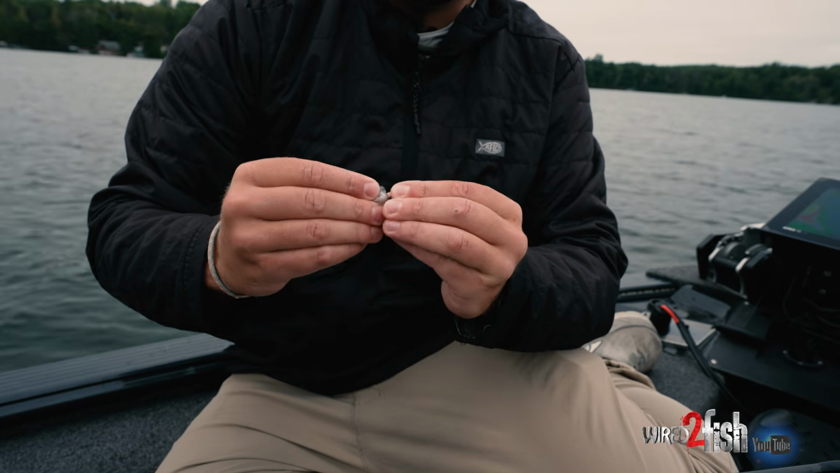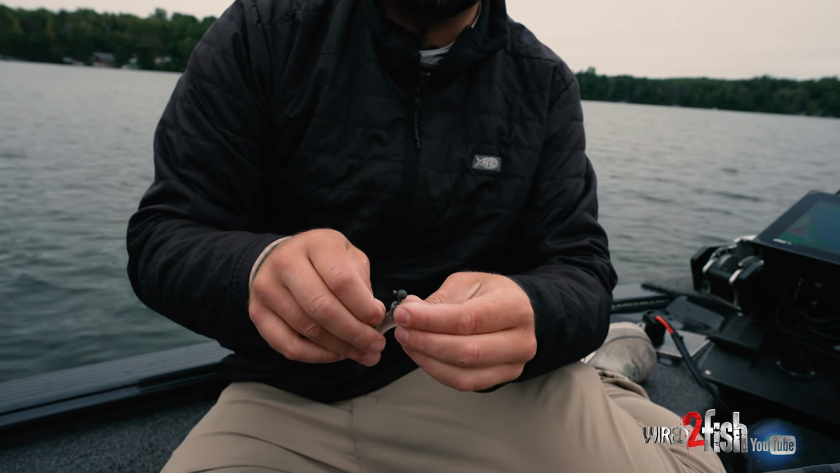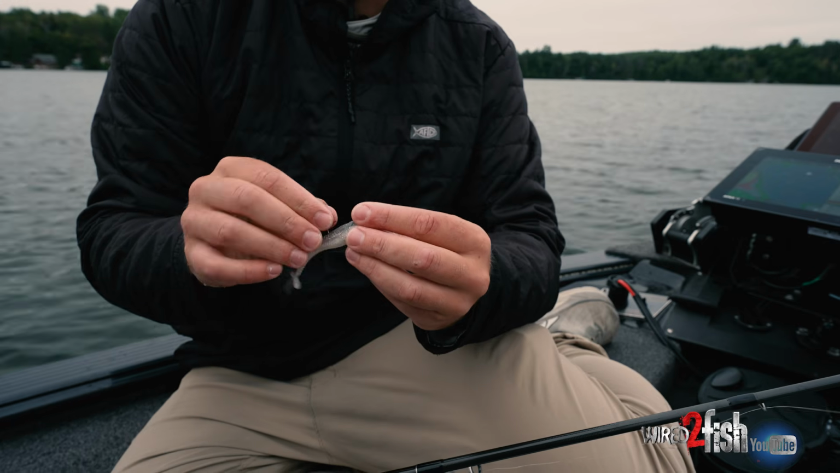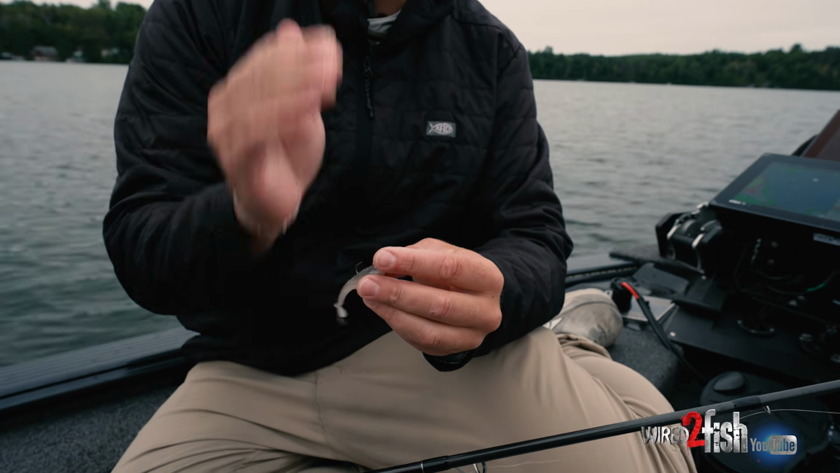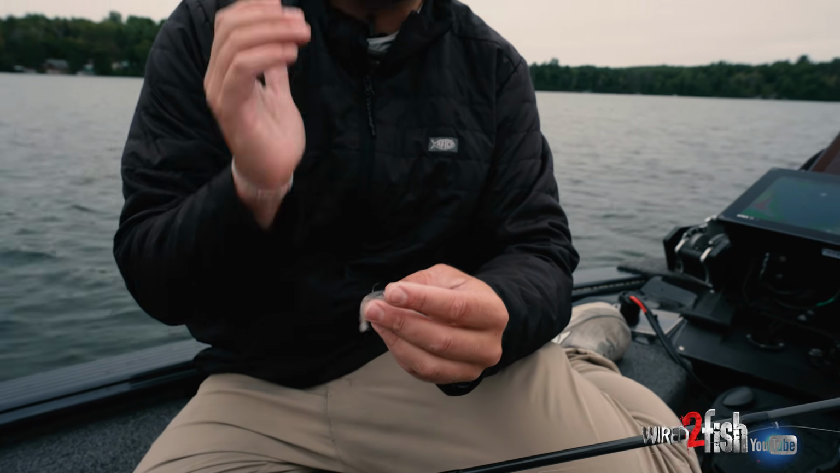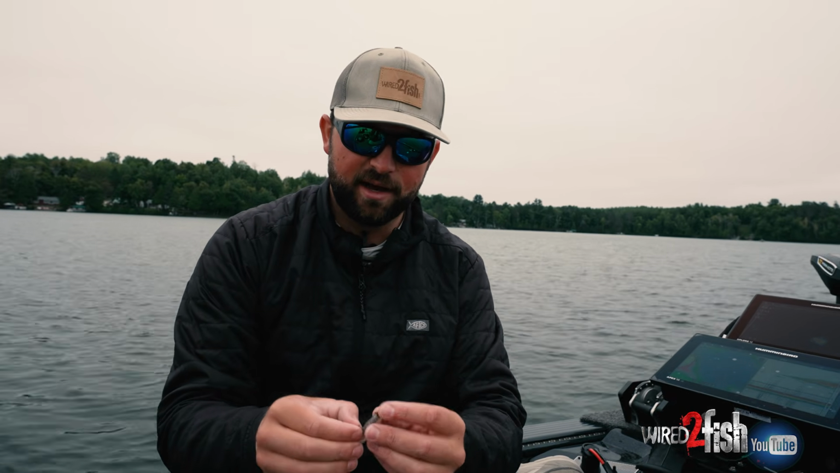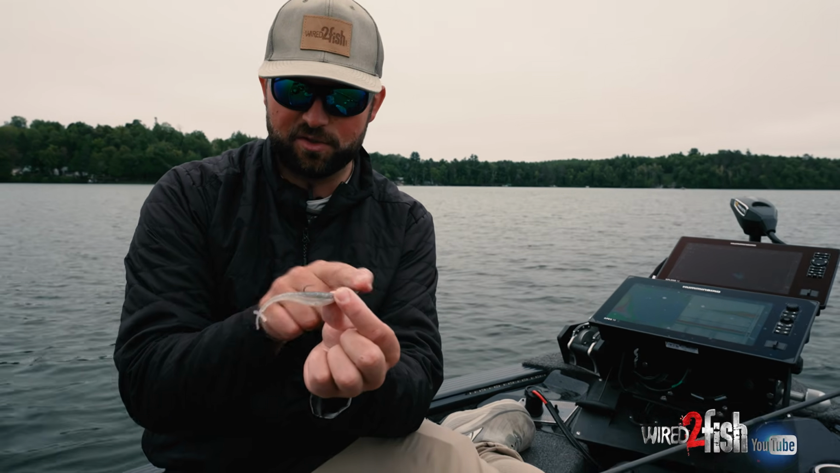Again, this is something that, you know, it's getting a lot of pressure now, so these fish are getting pretty smart to these baits sometimes, so making sure that your bait is just rigged perfectly. That way it's swimming as straight as possible, looks as natural as it can be to those fish. Super important to rig it super straight. So I have that bait, again, super streamlined there.